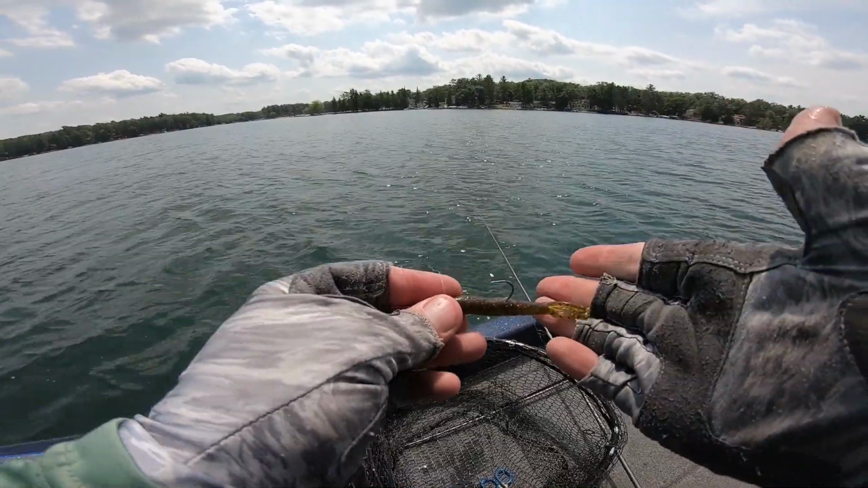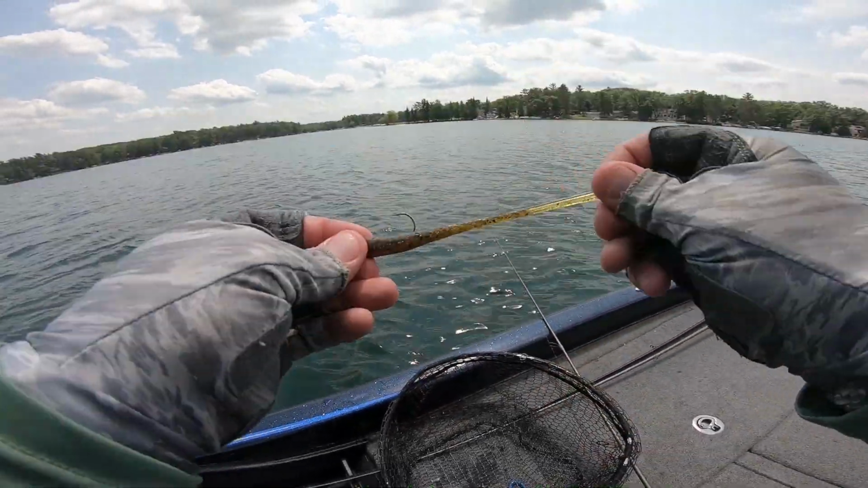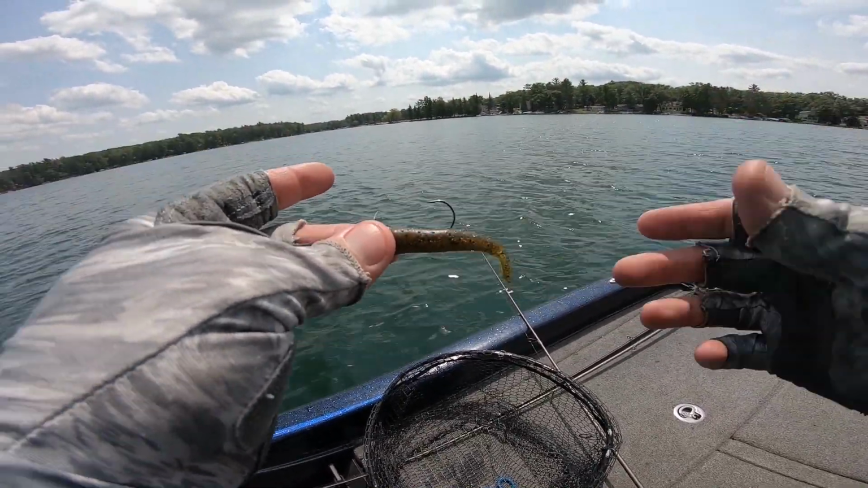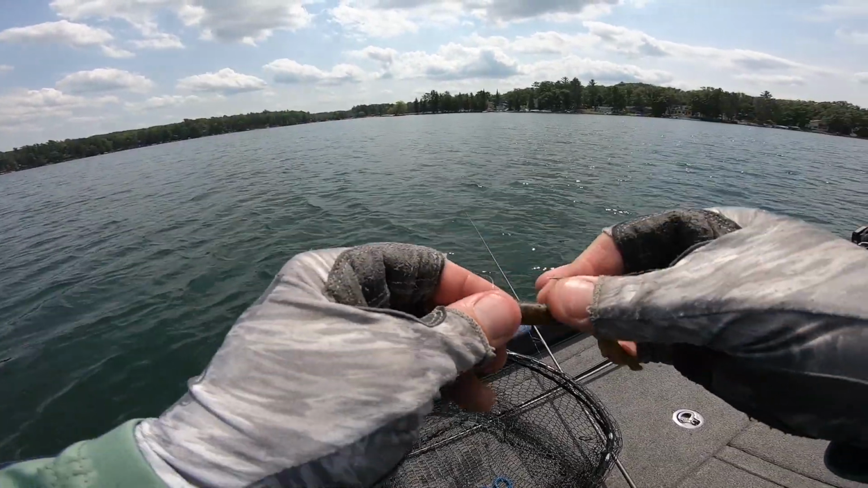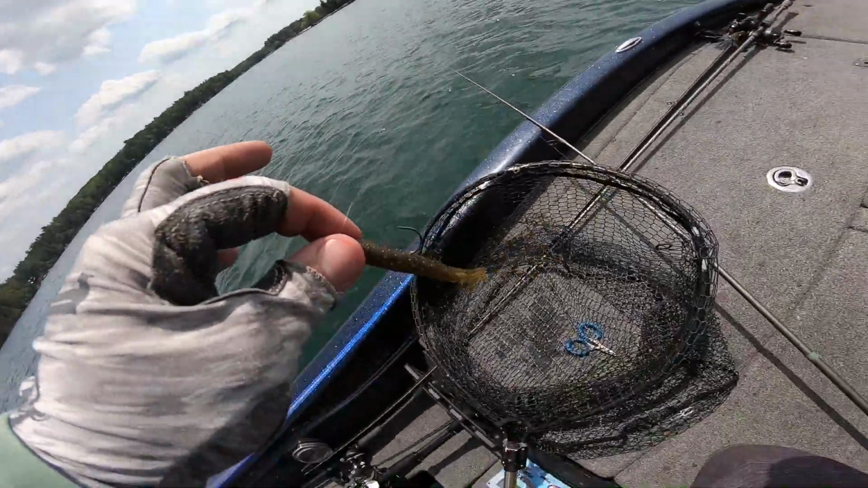I really like this profile. Basically what it is, it's a shortened Z-Man Hula Stick, and the Hula Stick's my favorite. But for doing this kind of fishing, I like the shorter profile because I can get it down a lot better. It also matches the size of the bait really well, and they're feeding on perch, so I went with the Canada Craw color. It's a green pumpkin and black flake on top with a little bit of chartreuse on the bottom, and then some gold and red flake, so it matches that really well.